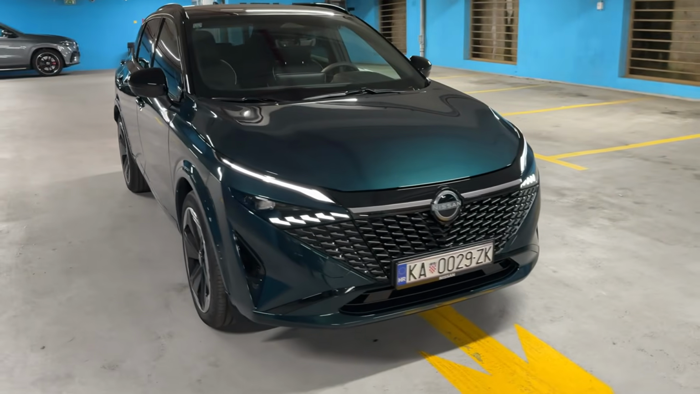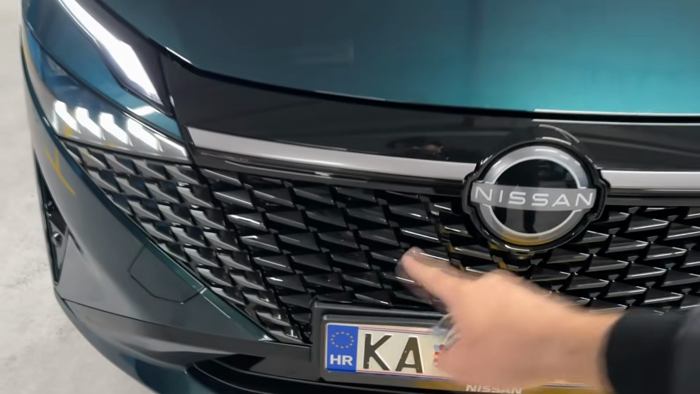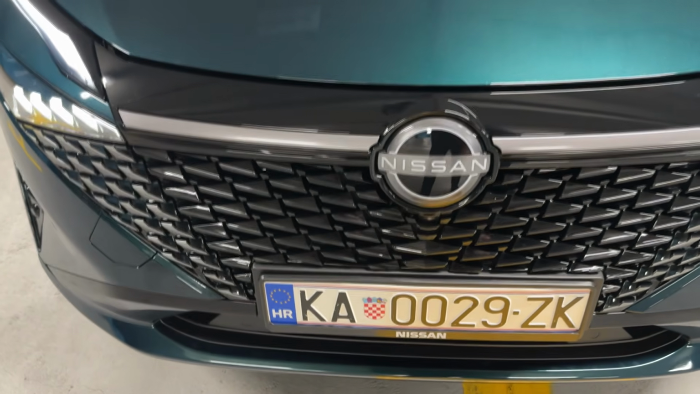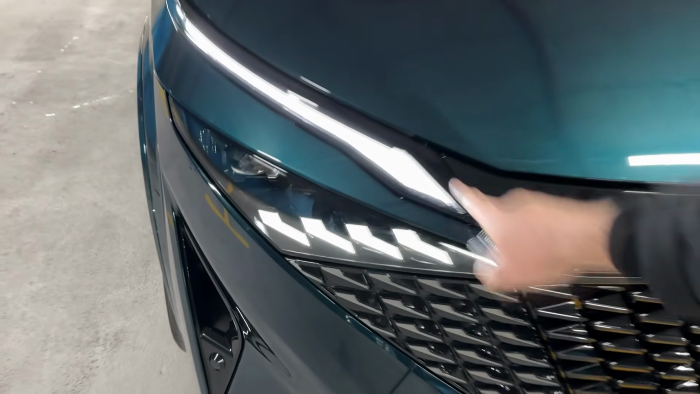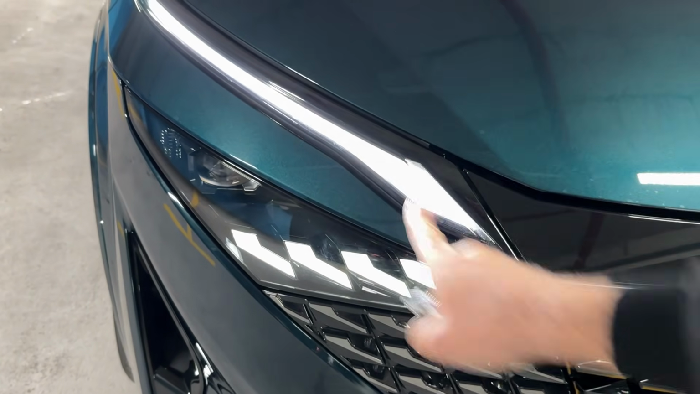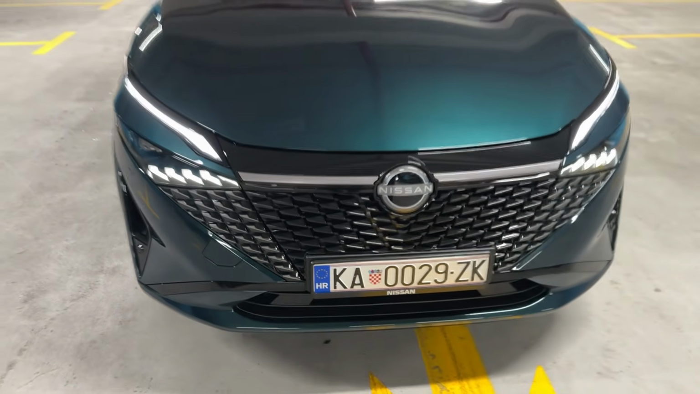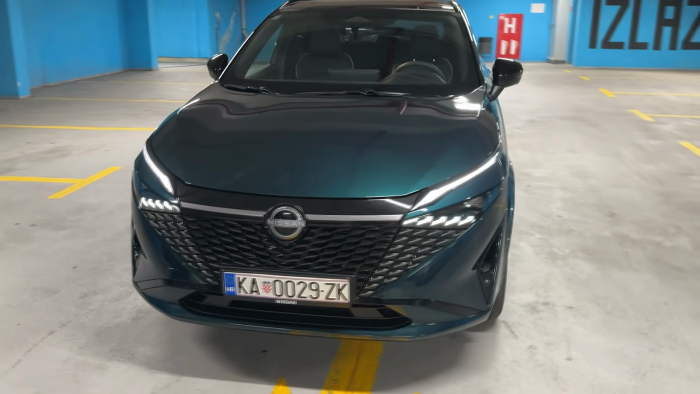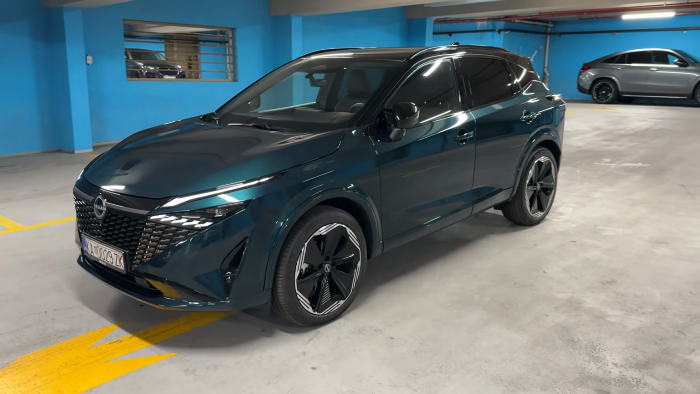Now on the front we have the all-new face with the new grille that is actually inspired by the ancient Japanese armor scales. I love the seamless integration of the LEDs here, daytime running LEDs, upper section and lower section, and then the main unit is over there. And also this is the new trim that is available. The N design trim gives you more sporty look.